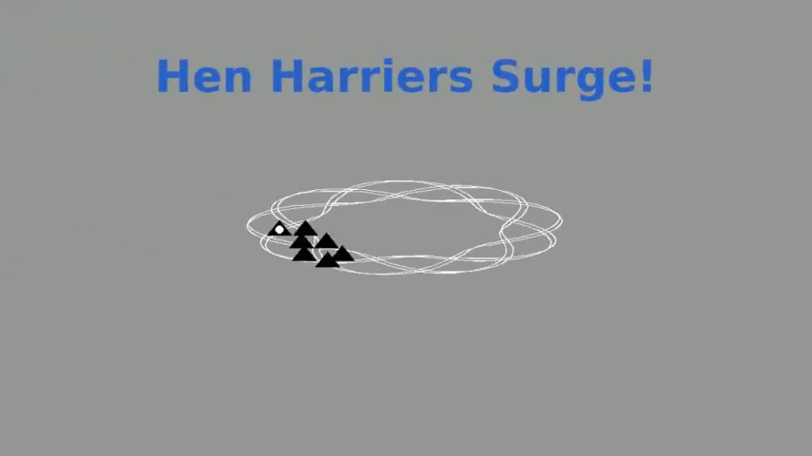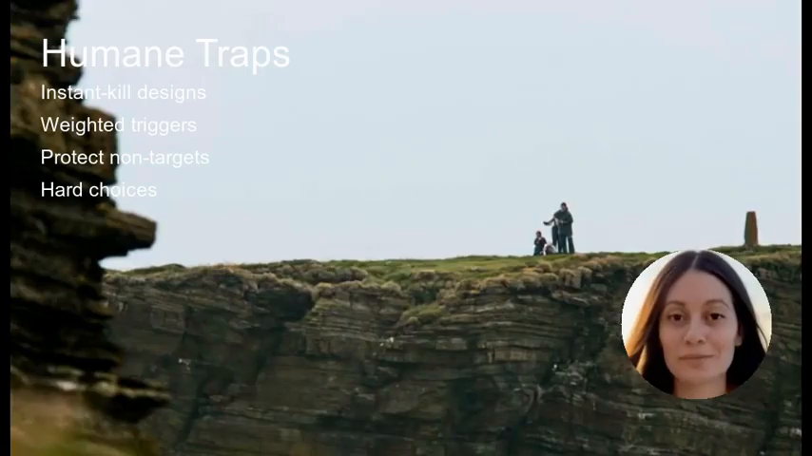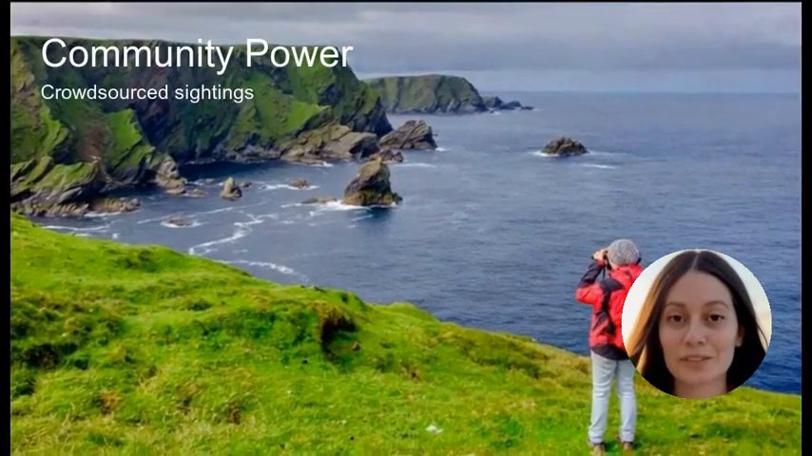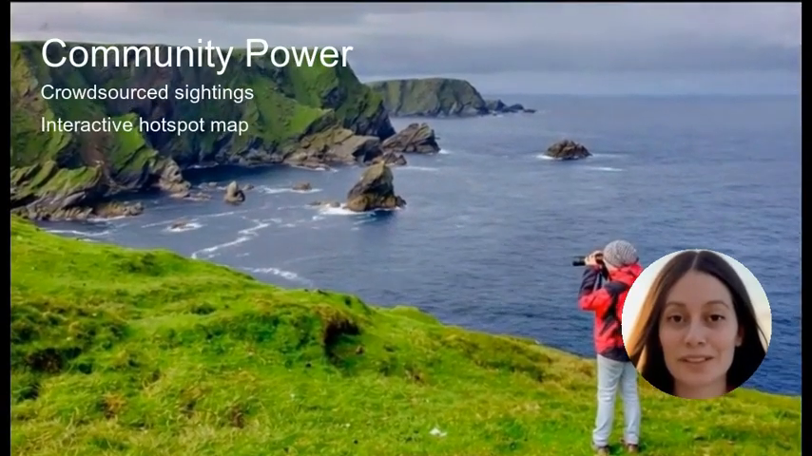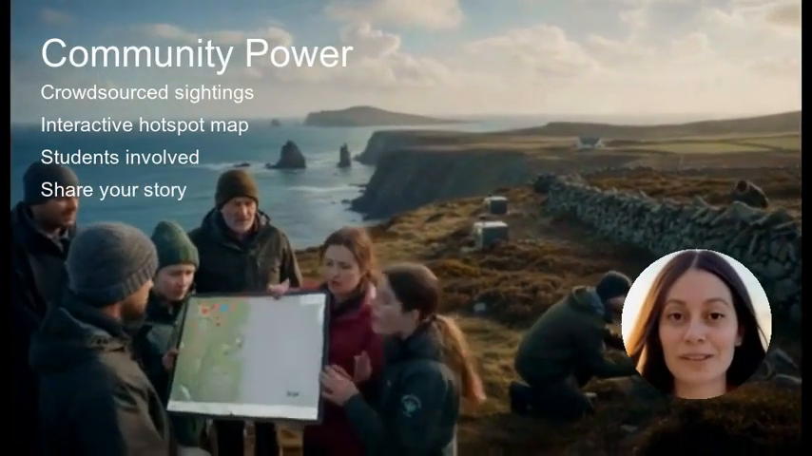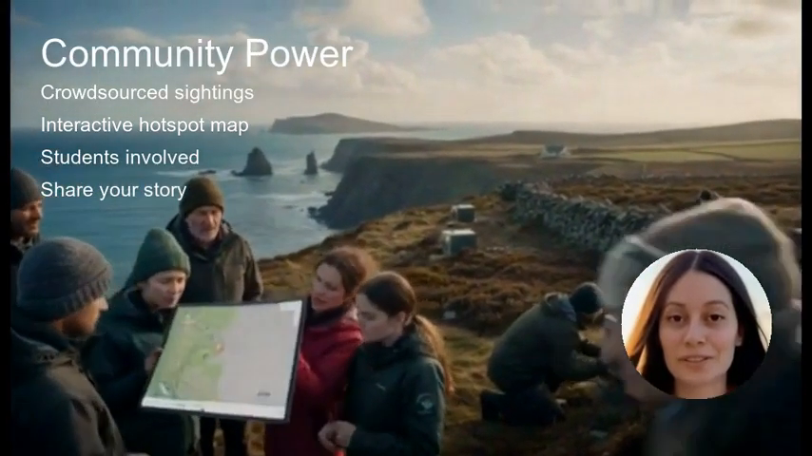From day one, locals were asked to report every sighting. Community tips became the eyes and ears that kept traps targeted. Residents can plot encounters on an interactive map on the project's website, giving rangers up-to-the-minute intelligence on hotspots.